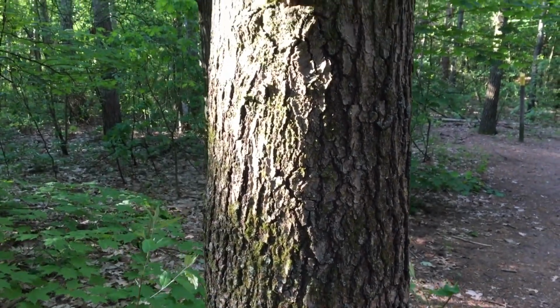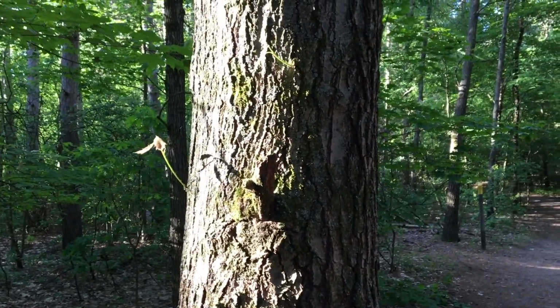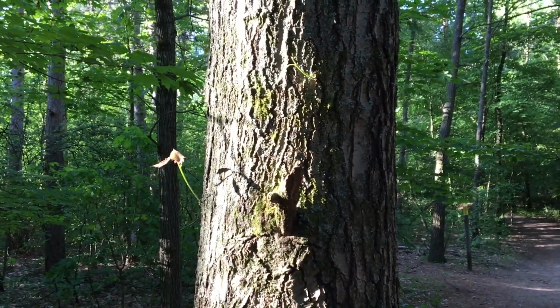This is why I like to go out in the early mornings and photograph, because there's this warm glow about the morning sunlight, and when it highlights something, it just kind of beckons you to photograph it.